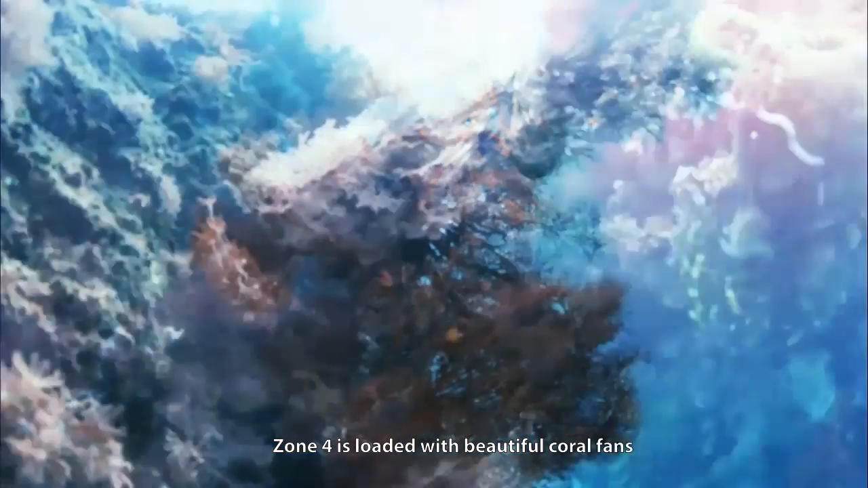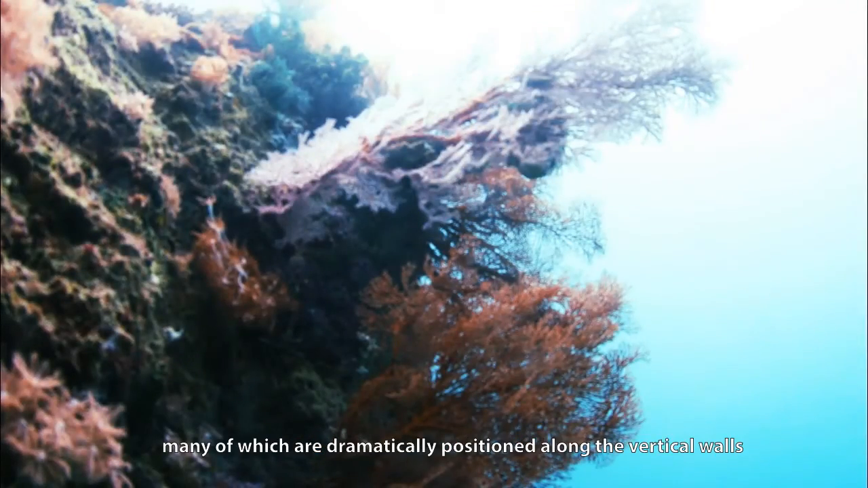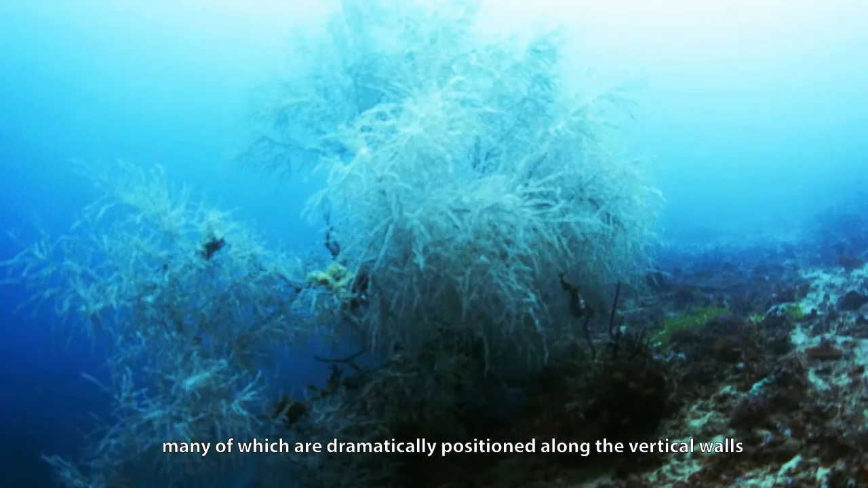Zone 4 is loaded with beautiful coral fans, many of which are dramatically positioned along the vertical walls.